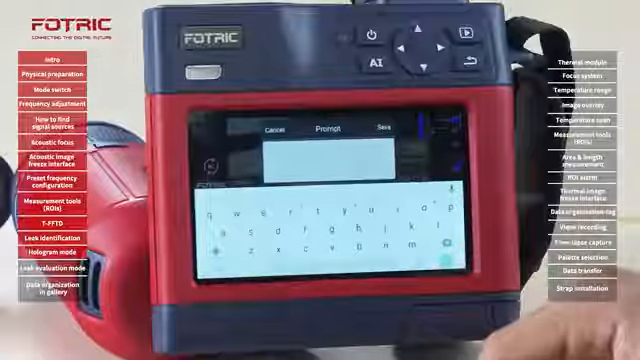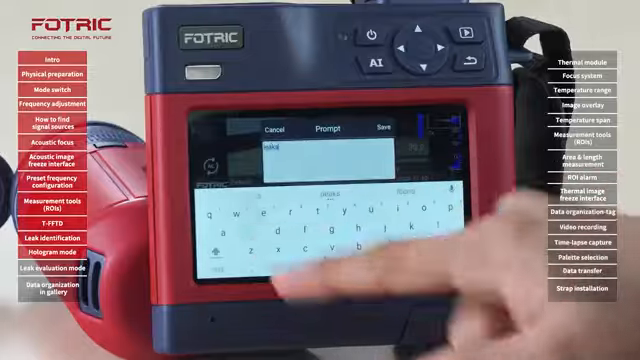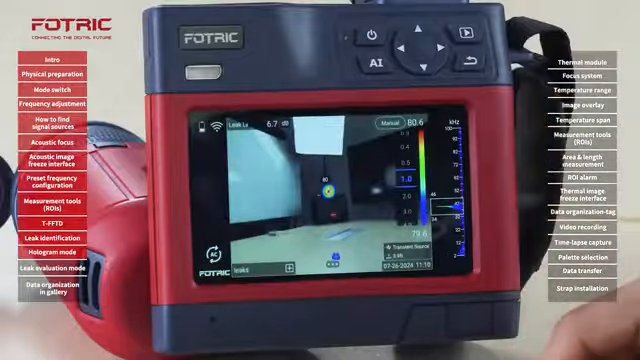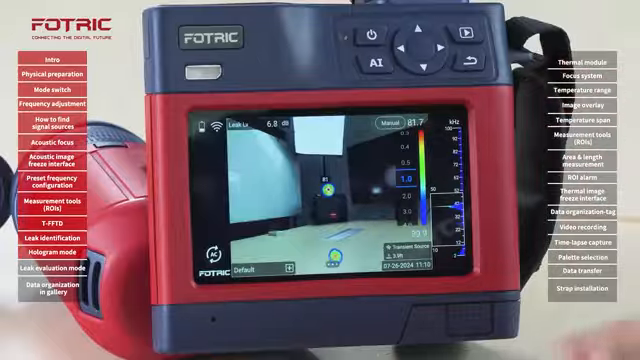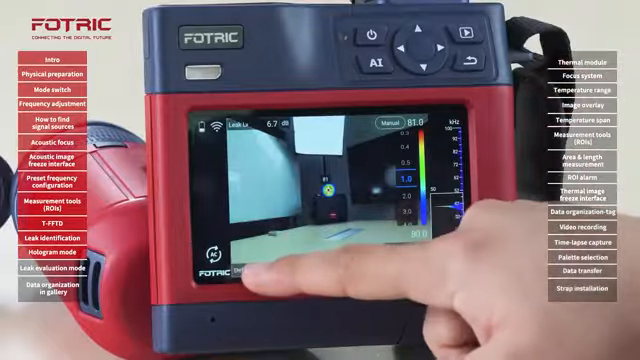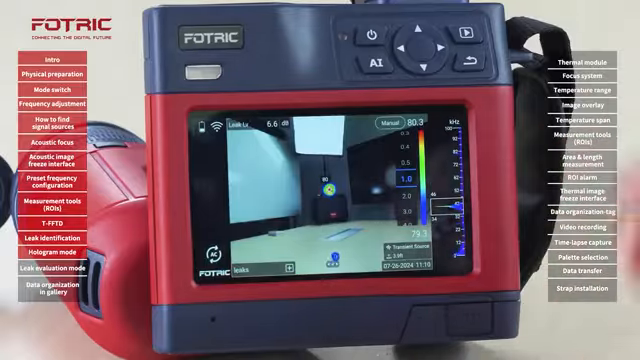I will tap it and type a name for my preset of frequencies. Let's say leaks, save it, and now even if I'm using default mode, I can quickly switch, tap right here, to leaks, and that preset will automatically be loaded.